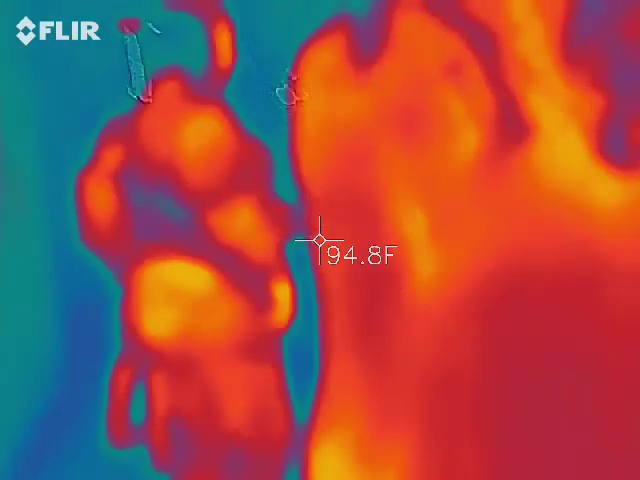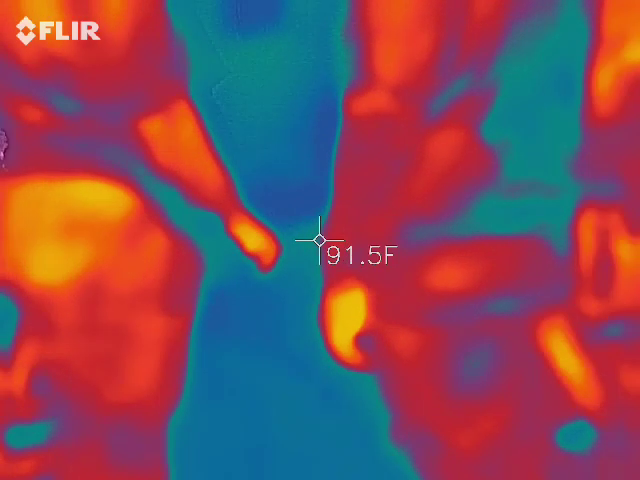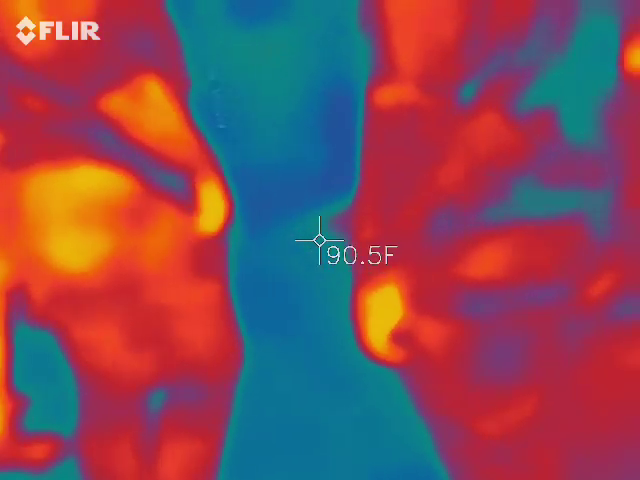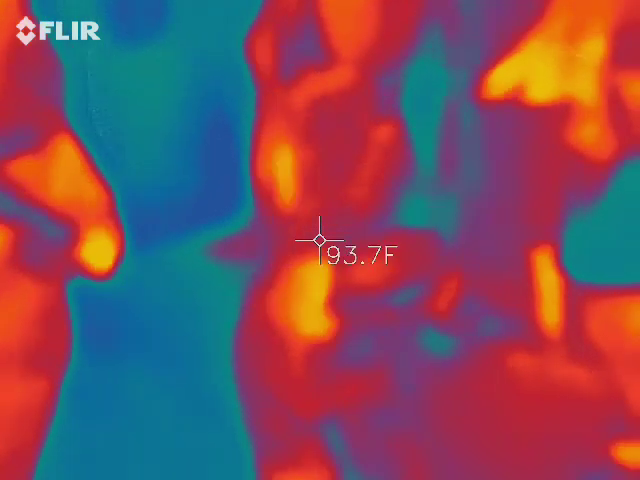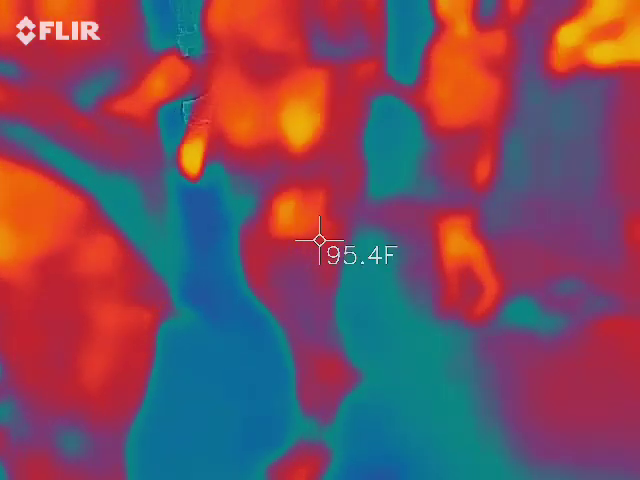See how it's, so you see how steady? No ghost. Yeah, pretty much. But because it's steady, no fantasma.